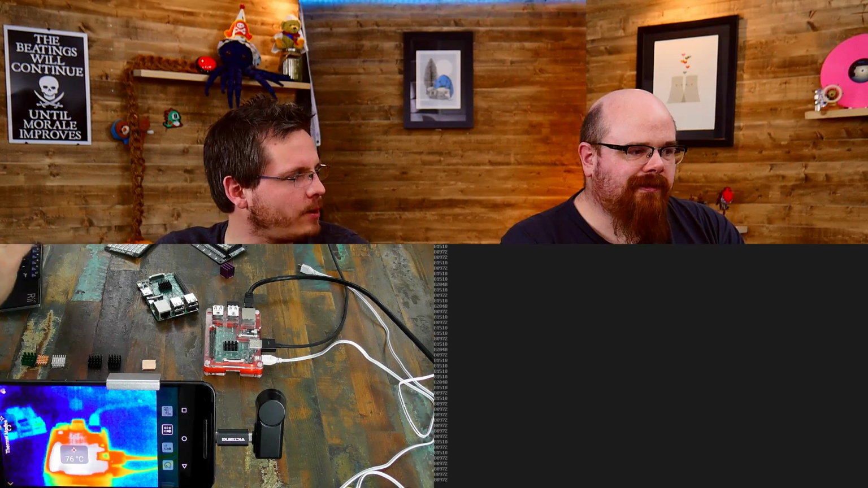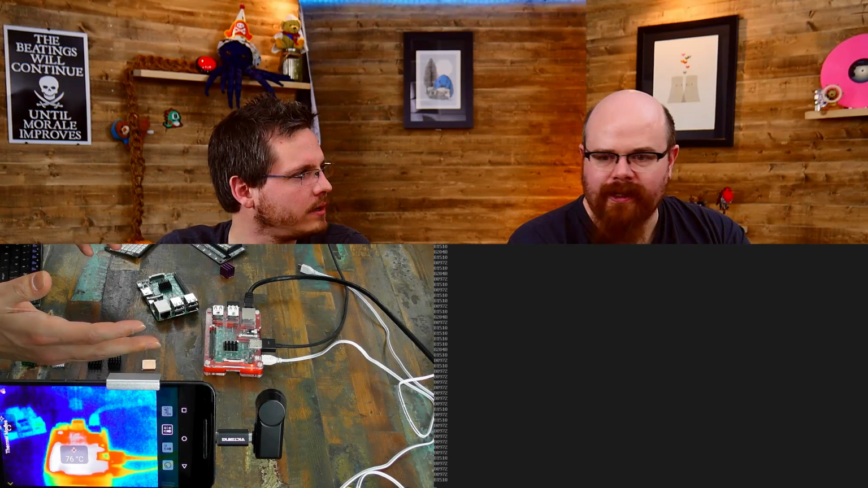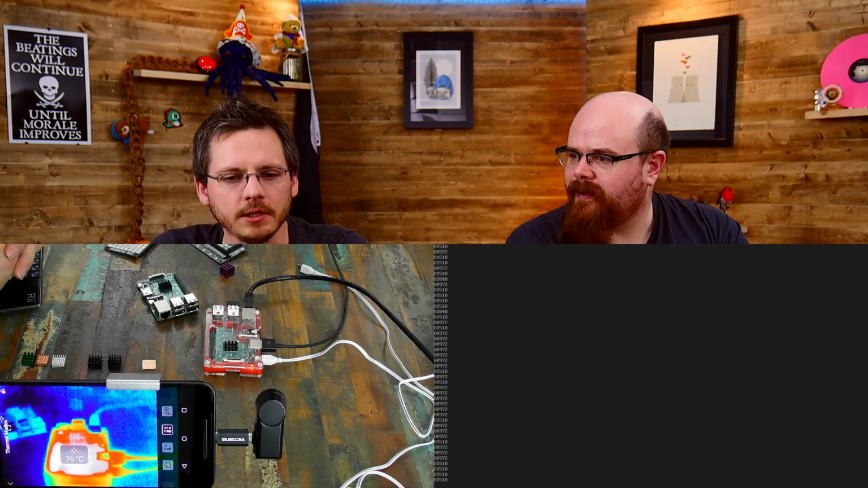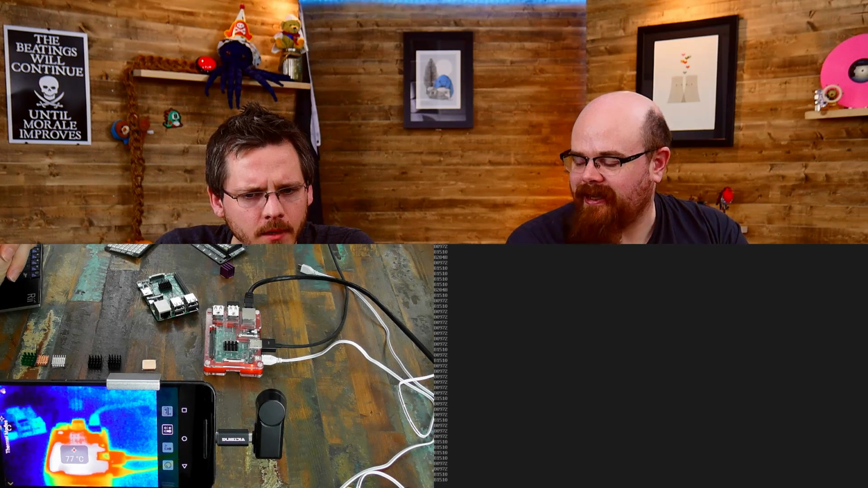If you want processing power per watt, which is your normal measure of efficiency of processing power, you wouldn't be using a Raspberry Pi. Because Core i7s or whatever will give you way more bang for the power consumption, so it just doesn't make sense for that kind of thing. But if you really must, heat sinks are there.